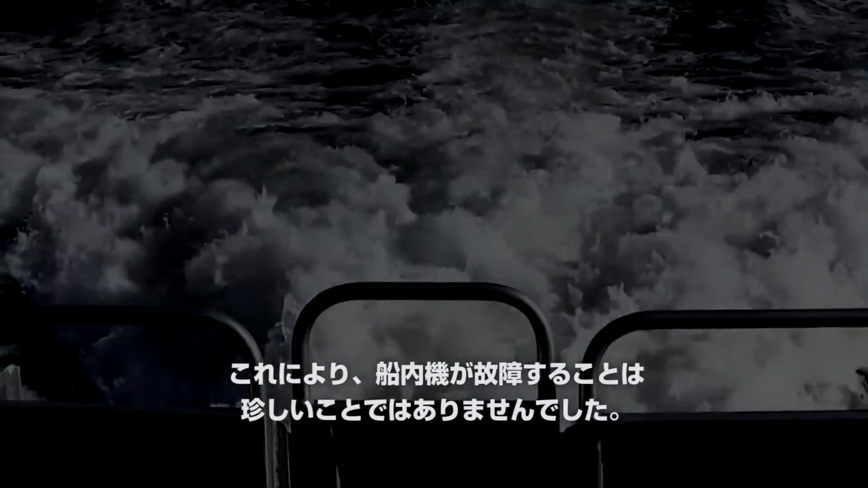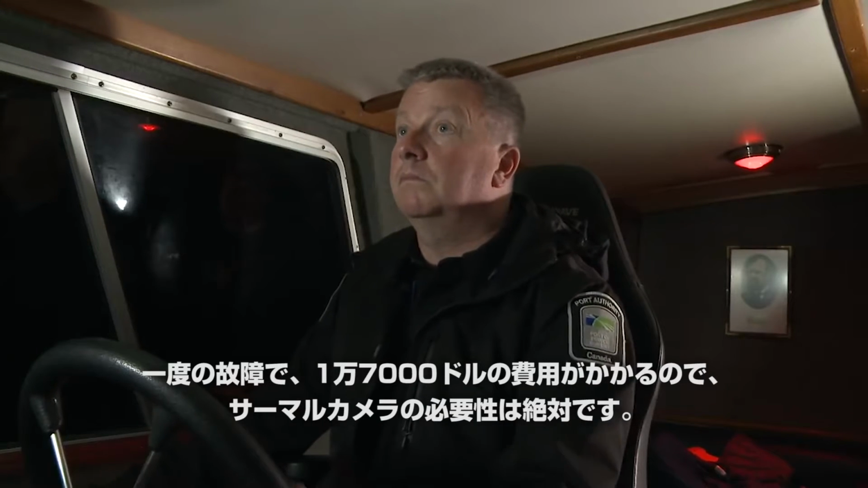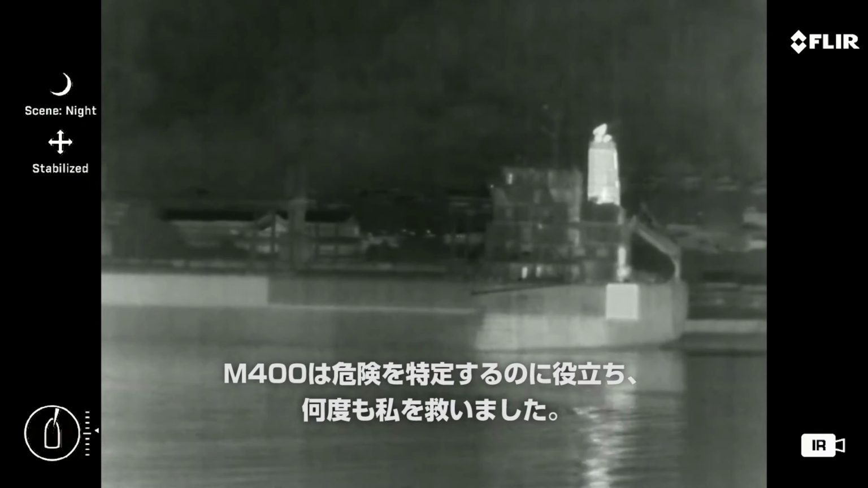It was not uncommon for us to have strikes to our outdrives. It's a $17,000 bill. The confidence with thermal is 110%. The M400 helps us identifying hazards. Thermal imaging saved me so many times just on log strikes alone.